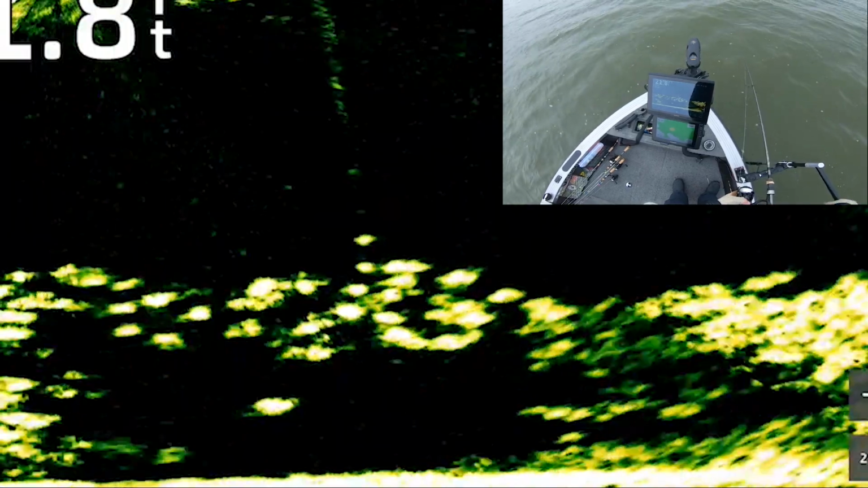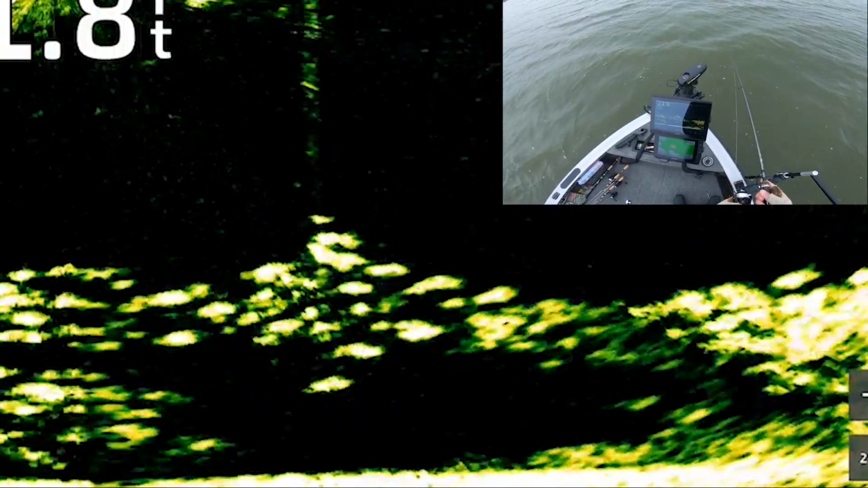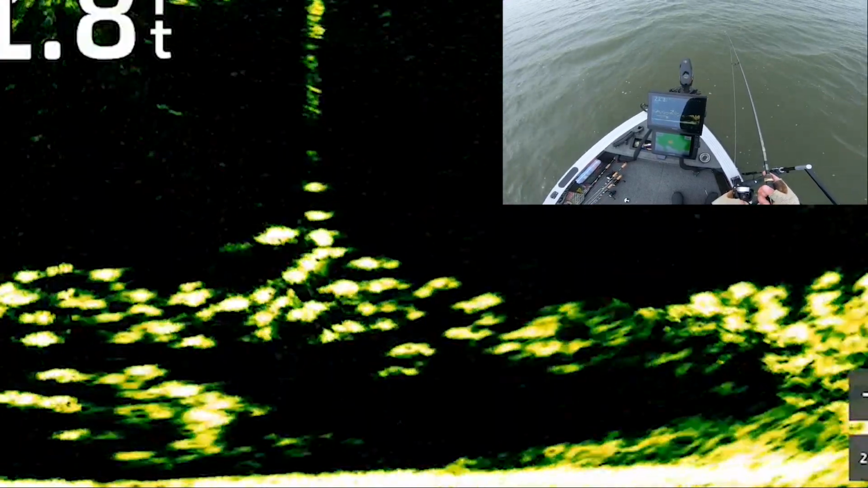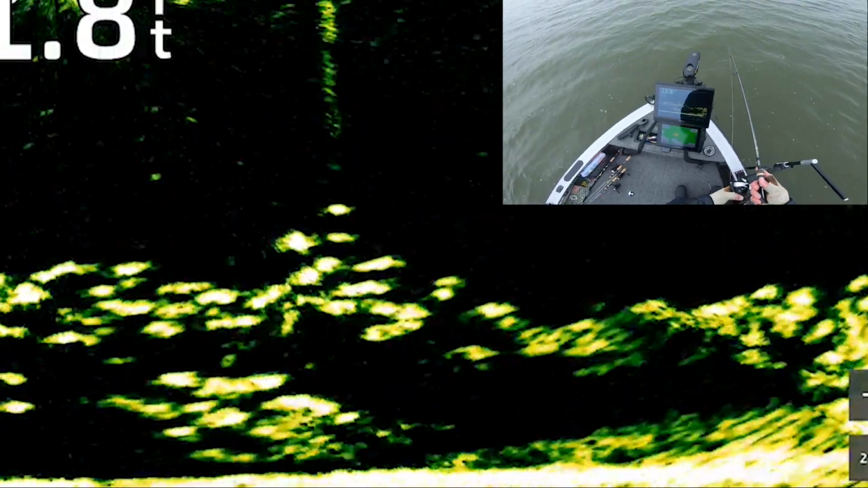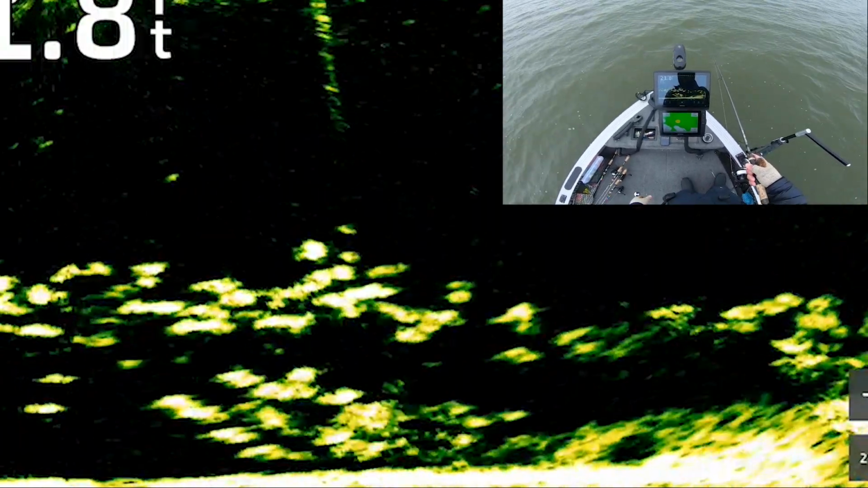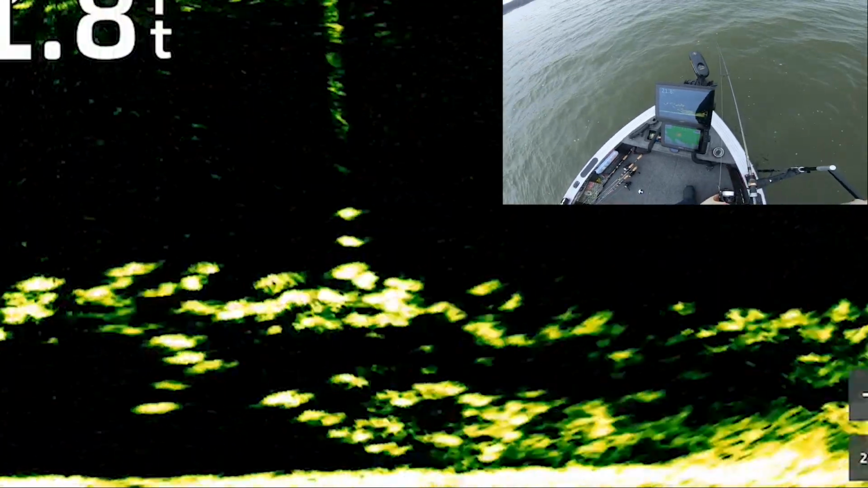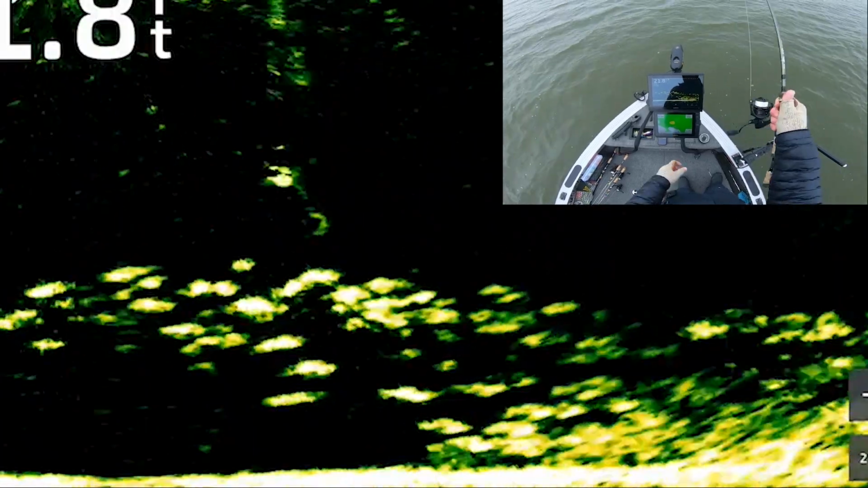And one thing to remember too, is that crappies are always looking up. So always keep the bait up above the fish, because they will come up for it, no questions asked, as long as it's above their head. Don't put it right in front of their face, keep it right above them, and they'll notice it's there and they'll come up for it. But that little group, oops, spooked that one off. Got him.